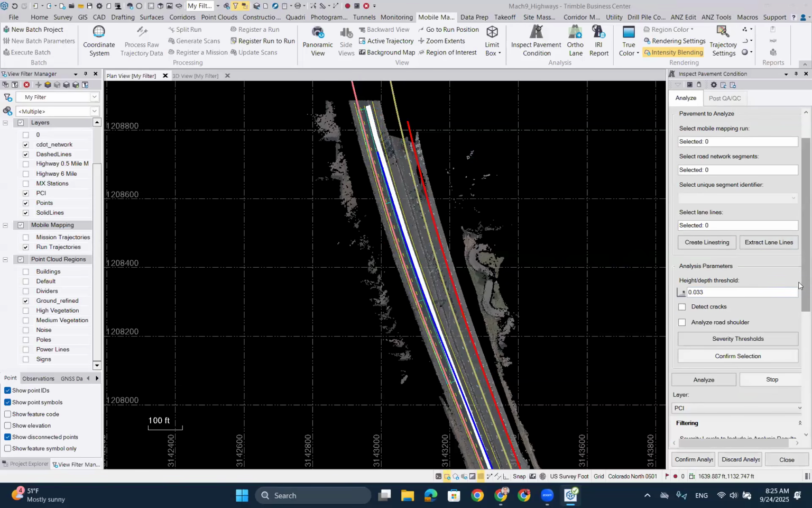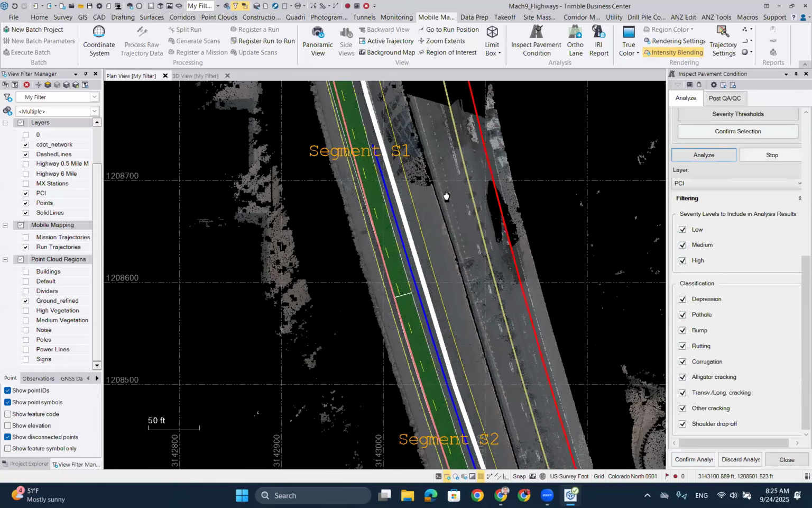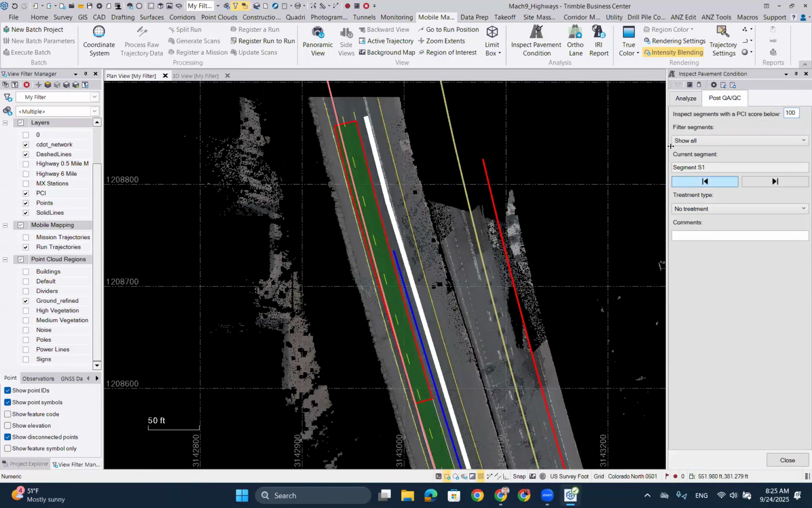So there we go. It has completed that. As you can see, now you have an option of what you would like to see in your final results. I'll just leave everything on as it is. I'll go to confirm. And now you can see in TBC, we now have the S1, S2, and S3 segments that are aligned with my road network segments in the data file that I chose. If you now go to the post QA/QC option, I can now jump between sections.